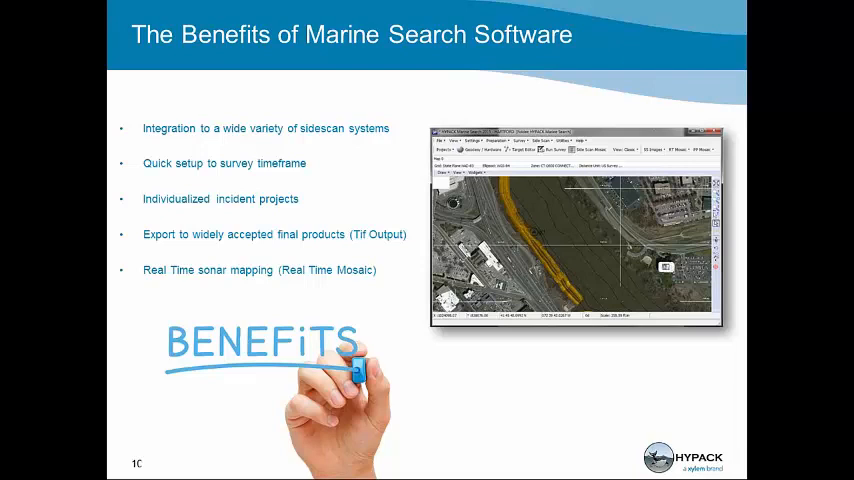The second benefit is a quick setup to survey time frame. The quick setup to survey time frame allows us to get on the water and search as quickly as possible.